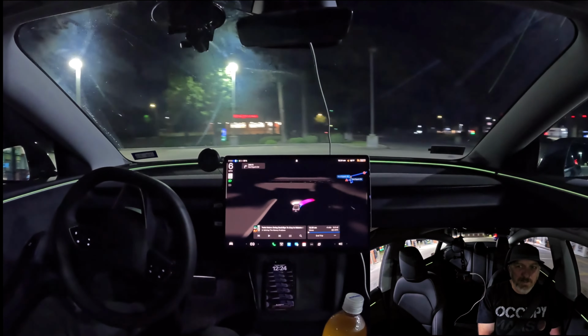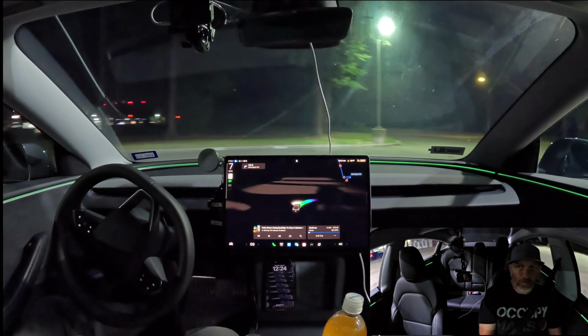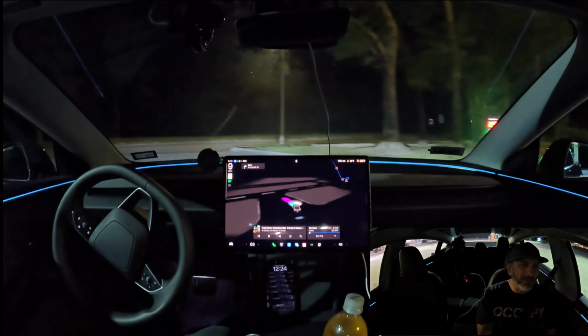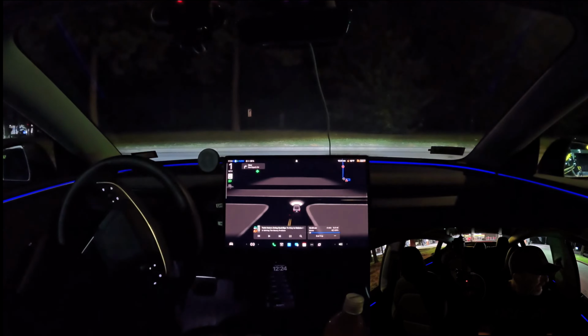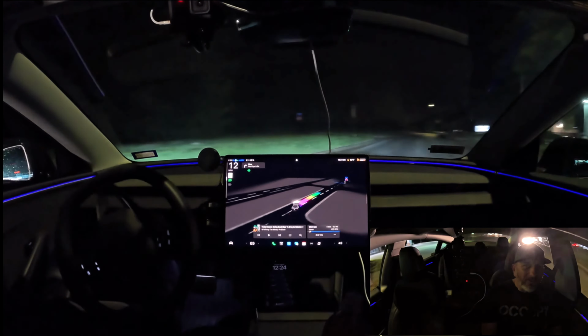All right. Now, the interesting thing is whenever I leave this, it always goes this way, no matter what. And I don't know if that's just because it looks at it being the safest way. It comes out this way, then does a U-turn instead of just going out that way. But yeah. All right. Get on out there.